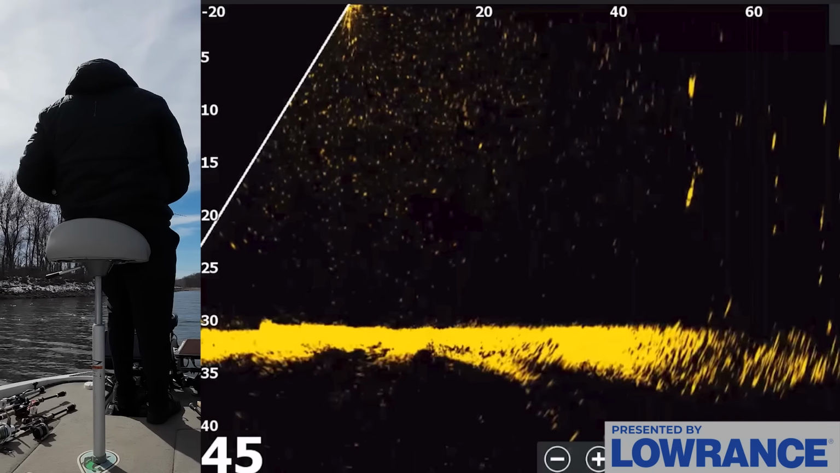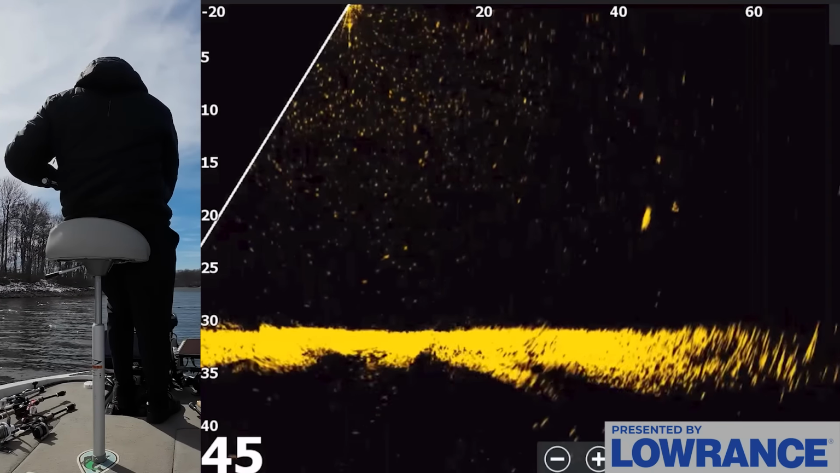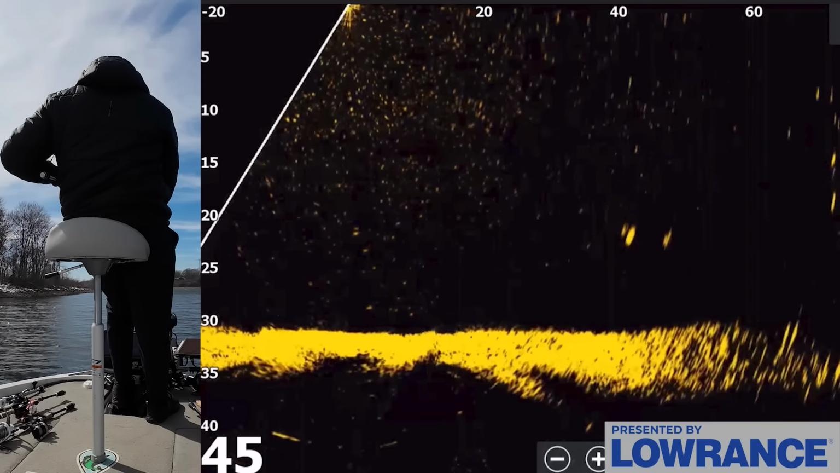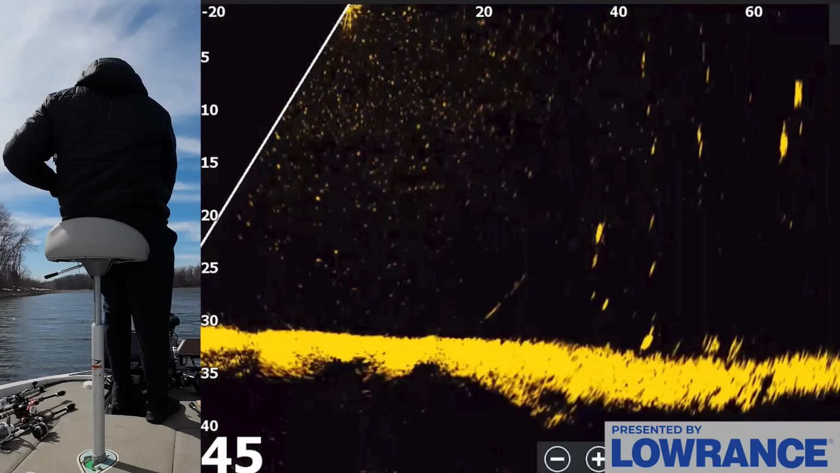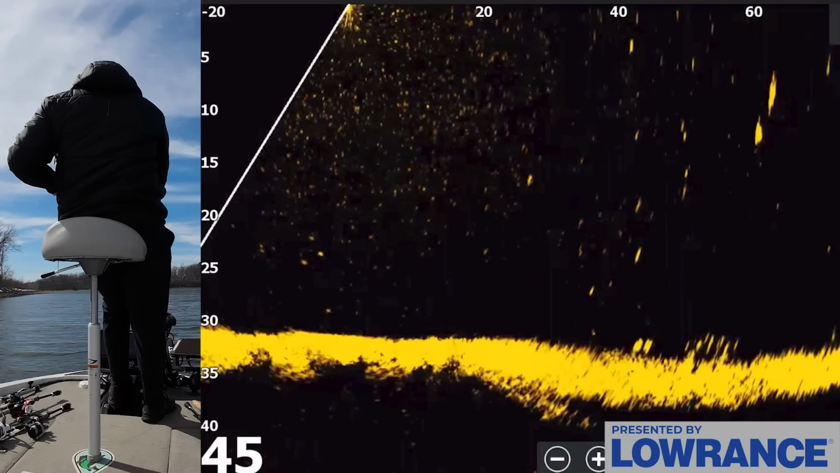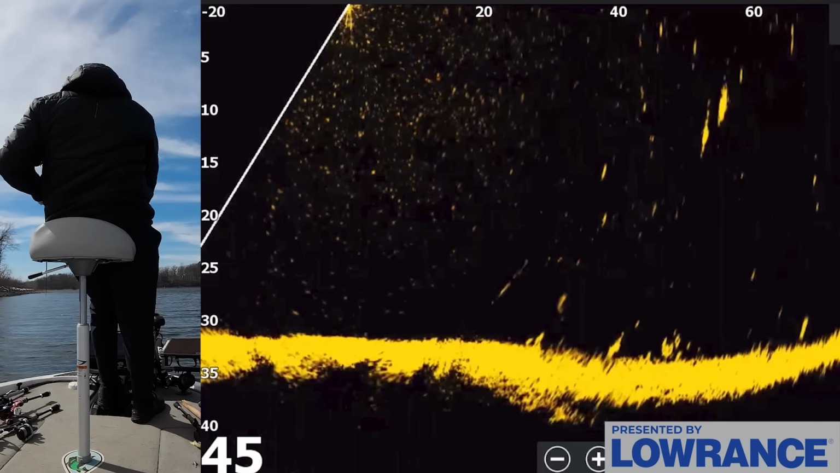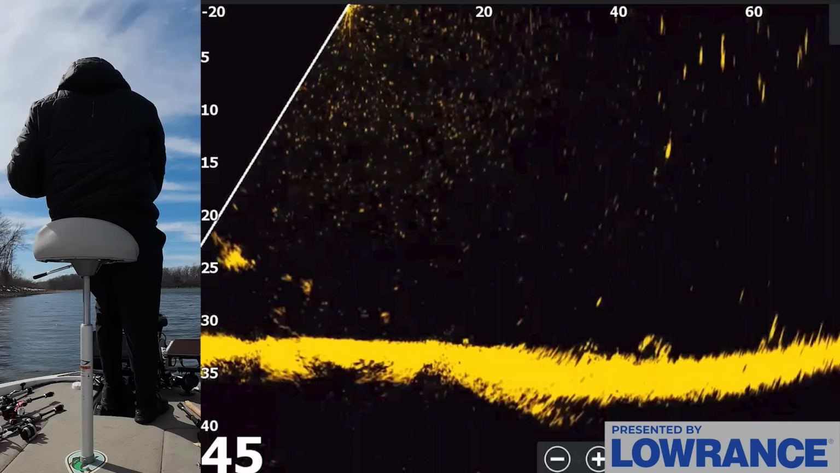Get my spoon down there. Come on. One of you guys will get it. Come on. Nope. Ooh, there's some good ones up there high. And it looks like there might be some fish on the bottom. There's a little bit of both going on here. What should I do? Guess I can make a cast and try to target both at the same time.